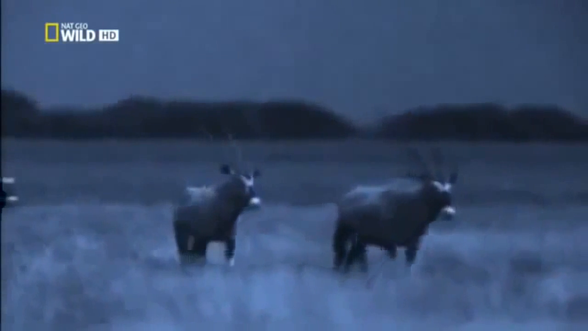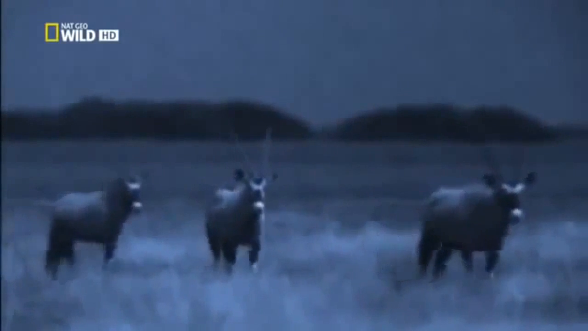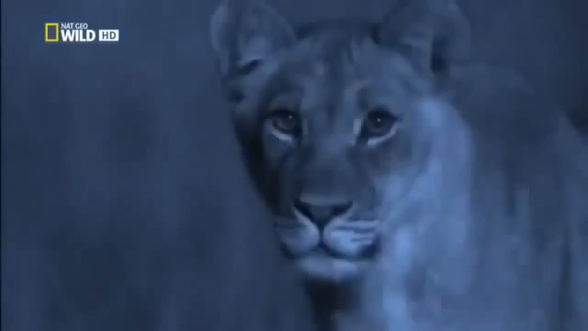The antelope are confident. The bright moonlight gives them a clear view of the lions. To the oryx, the cubs don't appear to be hunting in any way. The curious youngsters follow as the oryx move off. Only the thermal camera can see the hidden lioness.